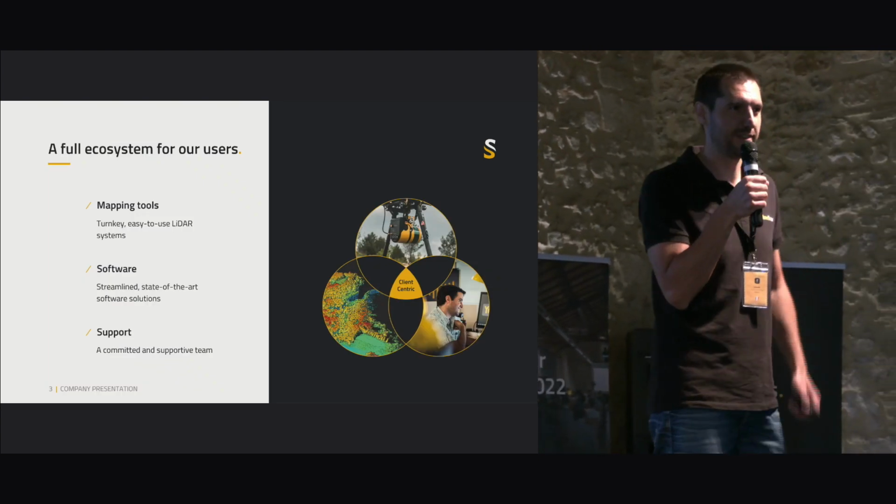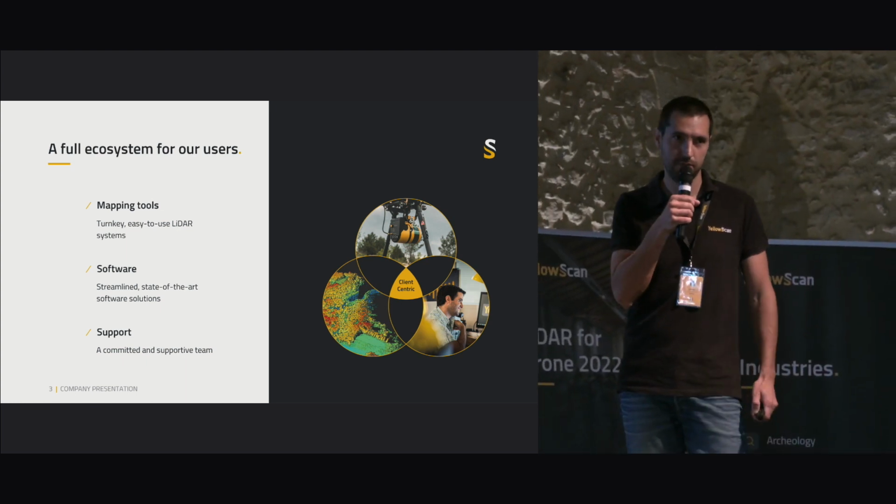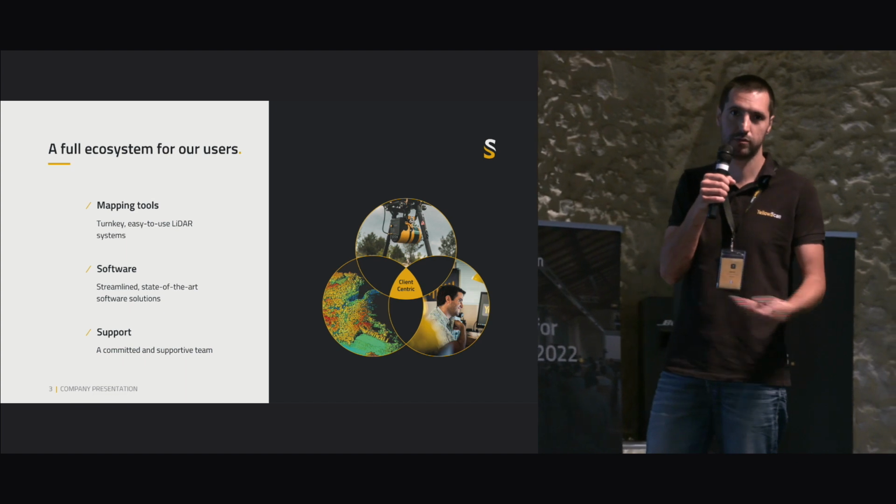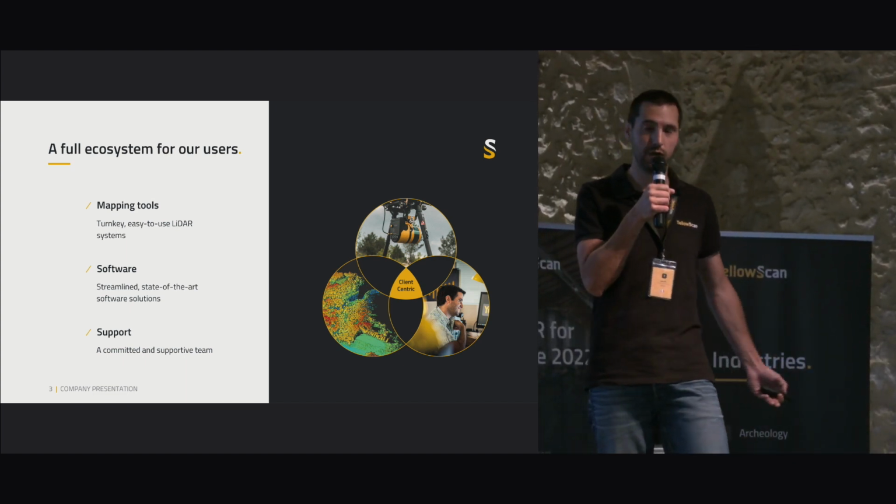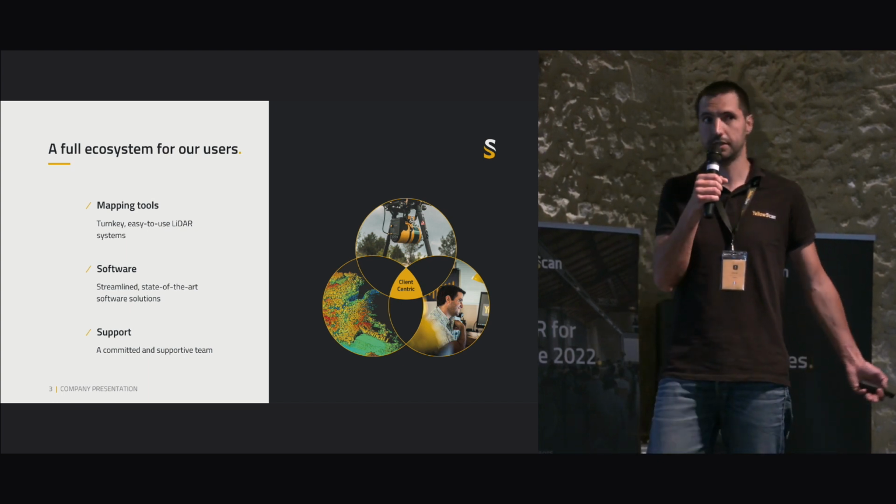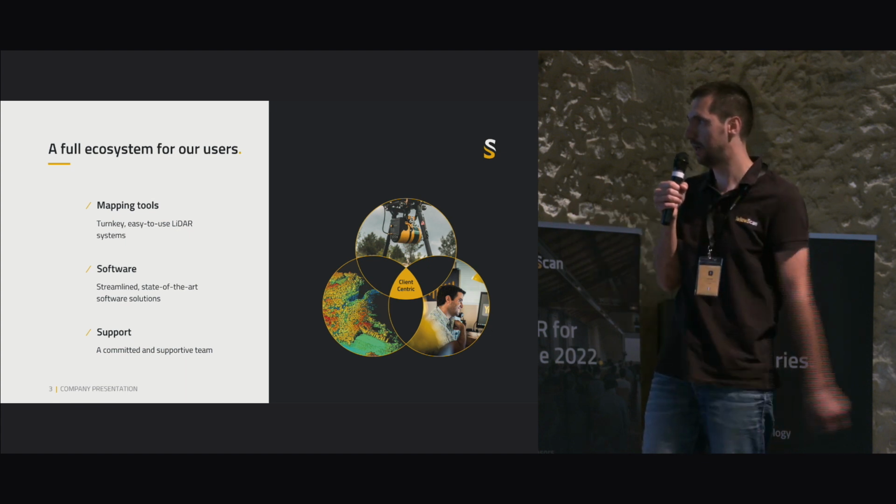What do we offer at YellowScan? We offer a complete ecosystem based on three pillars. The first one, of course, is LiDAR mapping tools, namely our hardware. They are designed to be turnkey and easy to use. So you can see some hardware here.